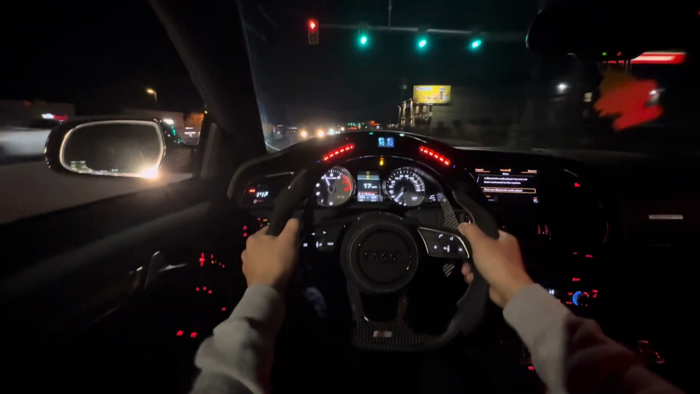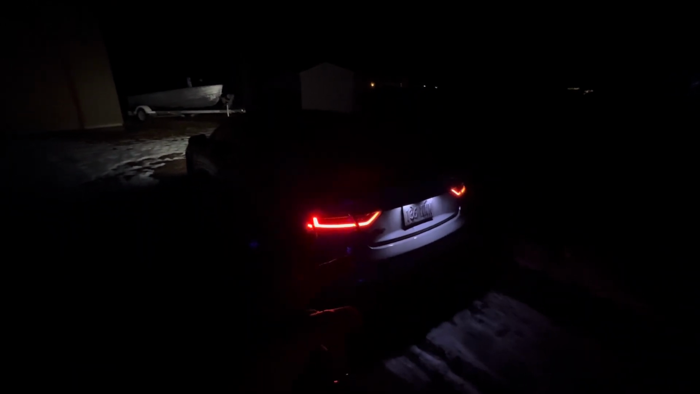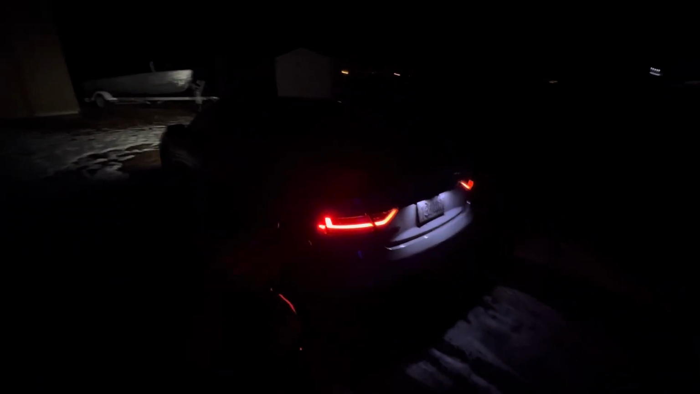We're gonna go on a little POV drive. Also gonna test out this new phone camera that I got. I just upgraded my phone. I got a 16 Pro Max, and apparently it's supposed to be better at nighttime, so hopefully the quality is